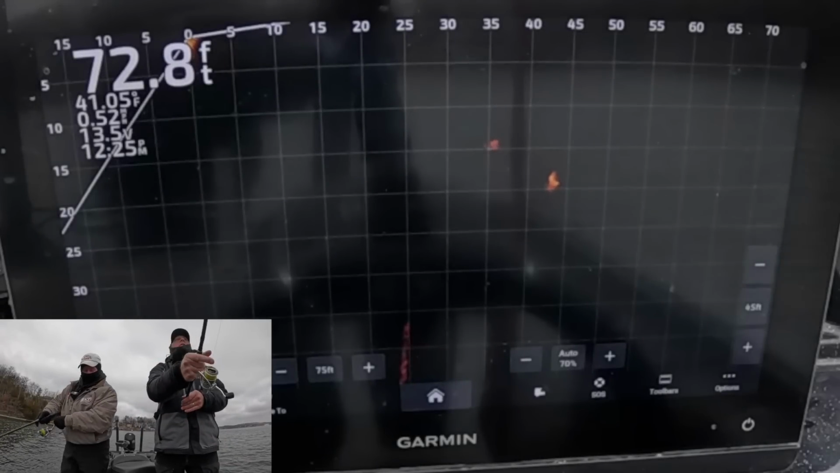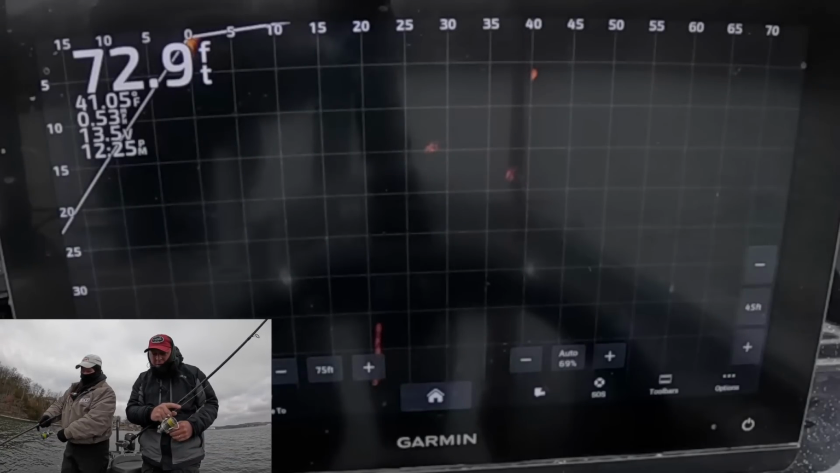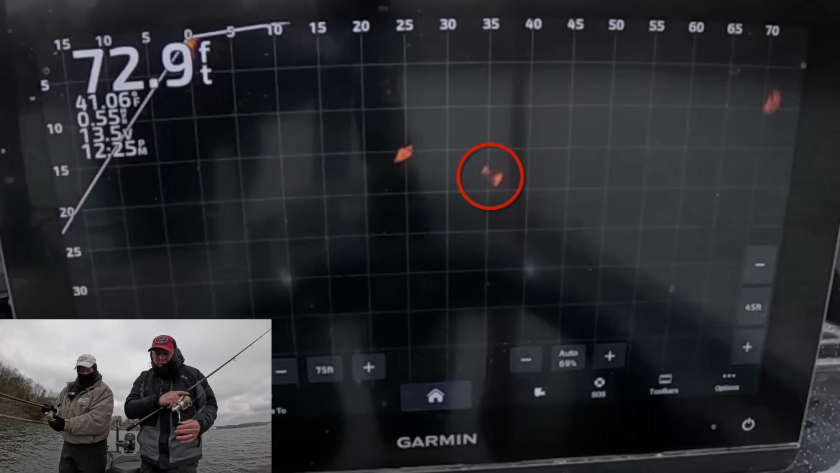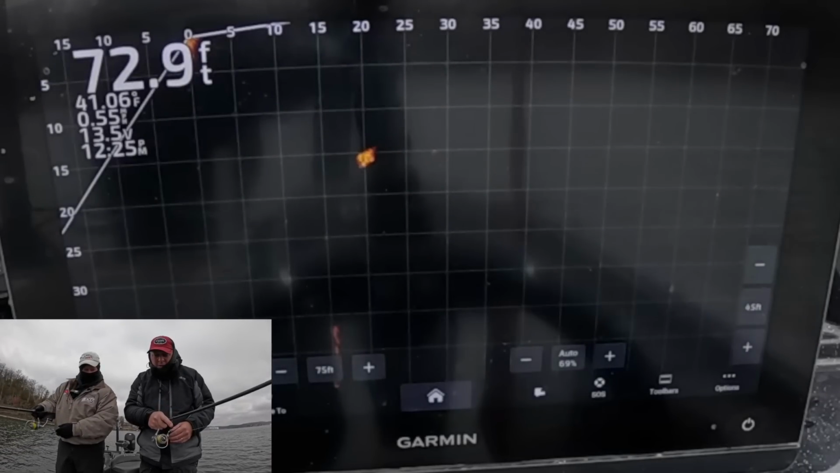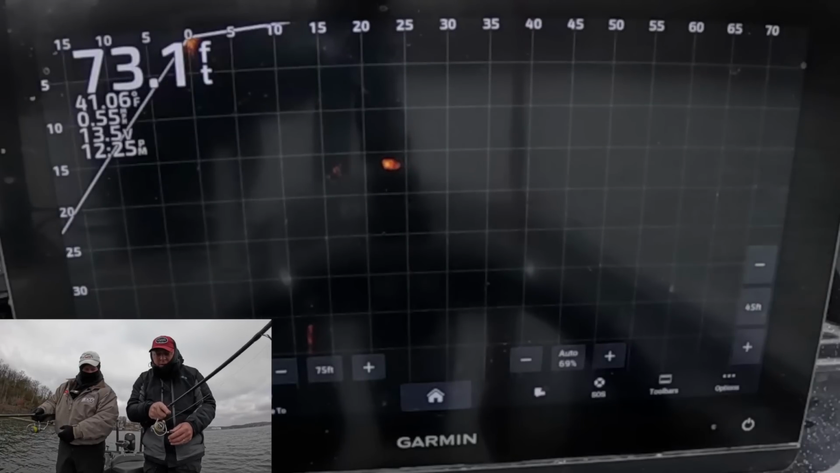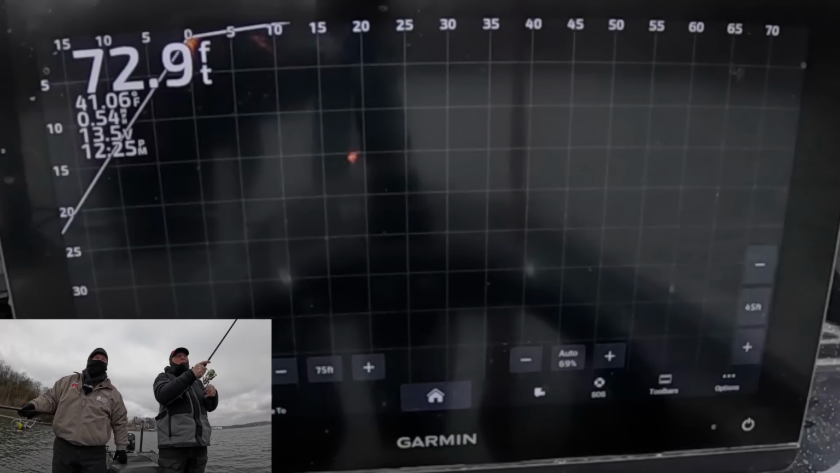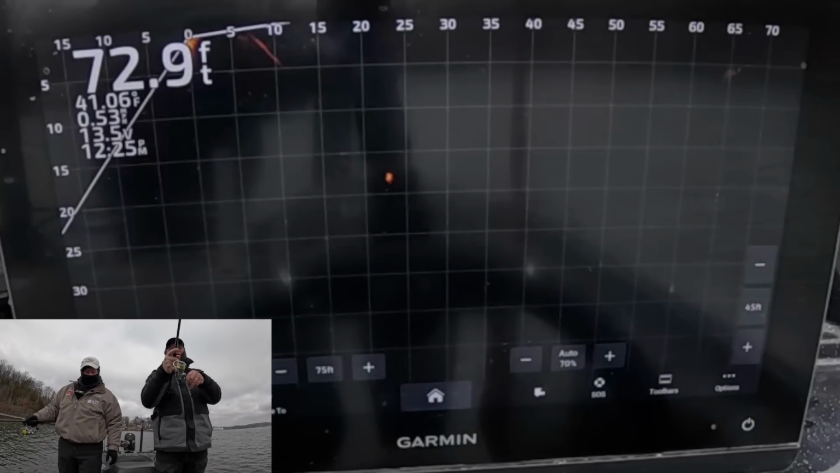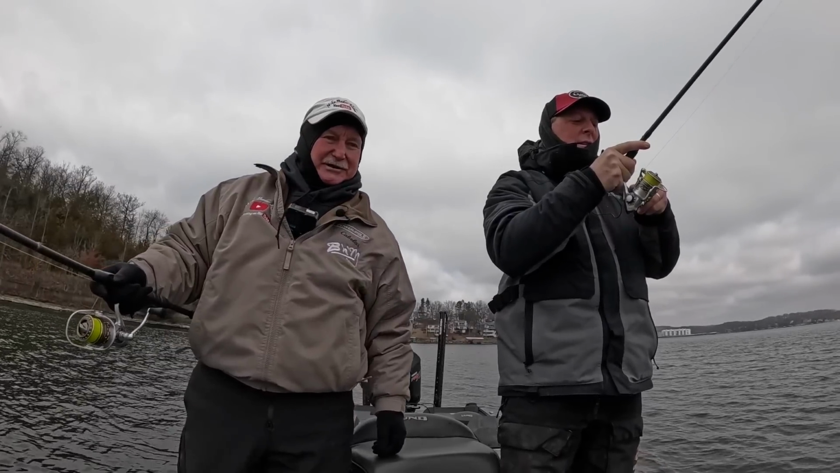Yeah, it's a good fish. I think that's one we're wanting. I think he just spun, too. What's going on down there? Oh, you're right on it. Come on. Oh, yeah, that's a nice one there. That's a better fish. I bet that'll be the biggest one today.